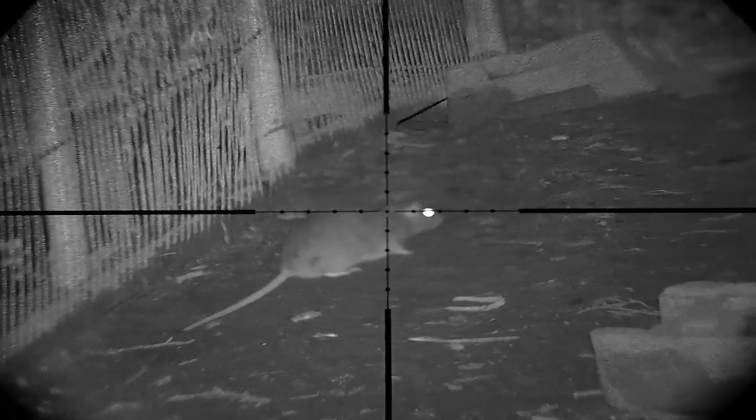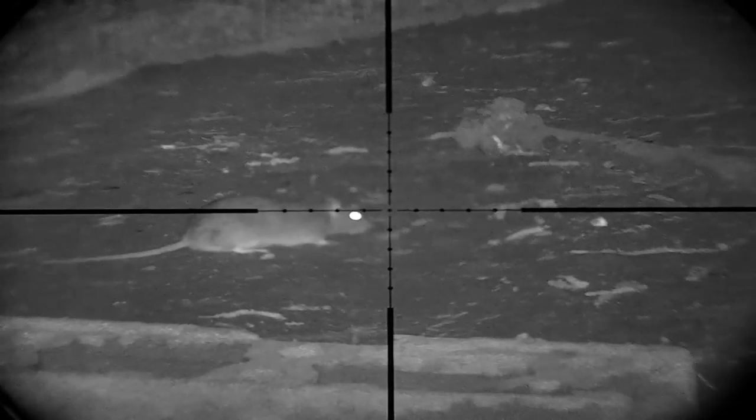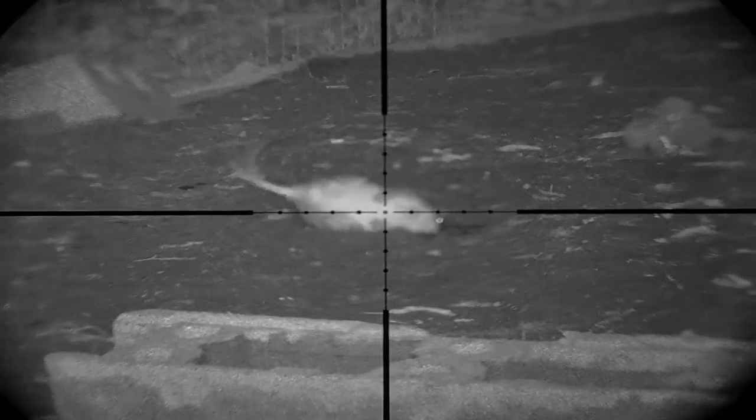And still they come. It's been a few weeks since I've had this much sport. Unfortunately, that twig got in the way.